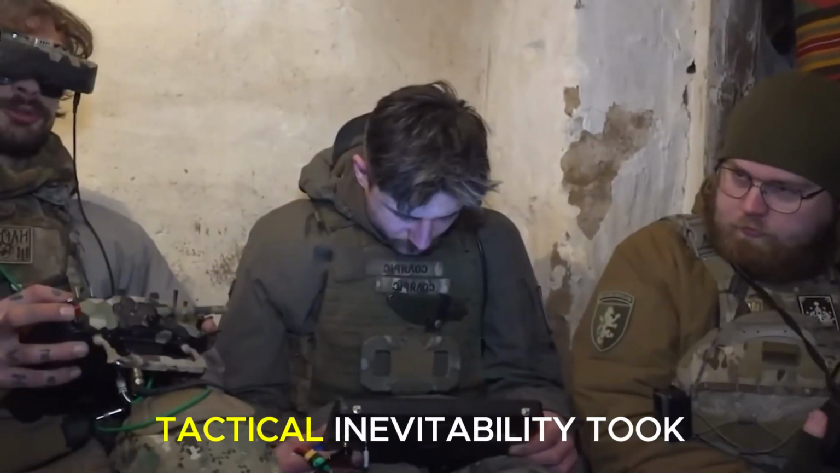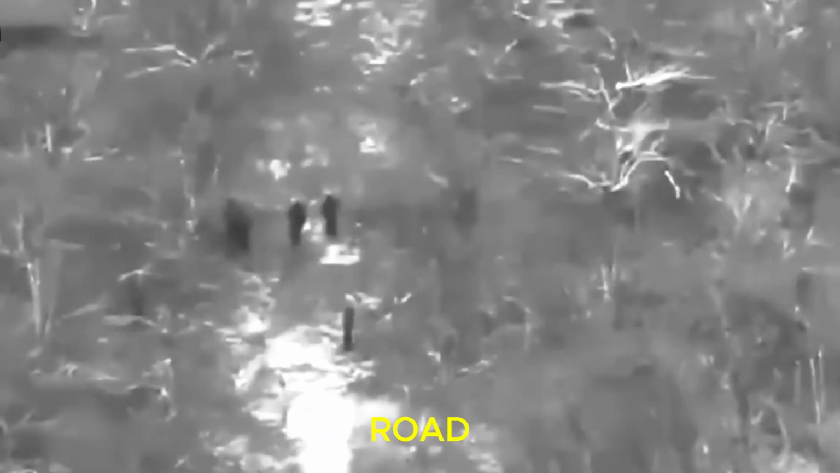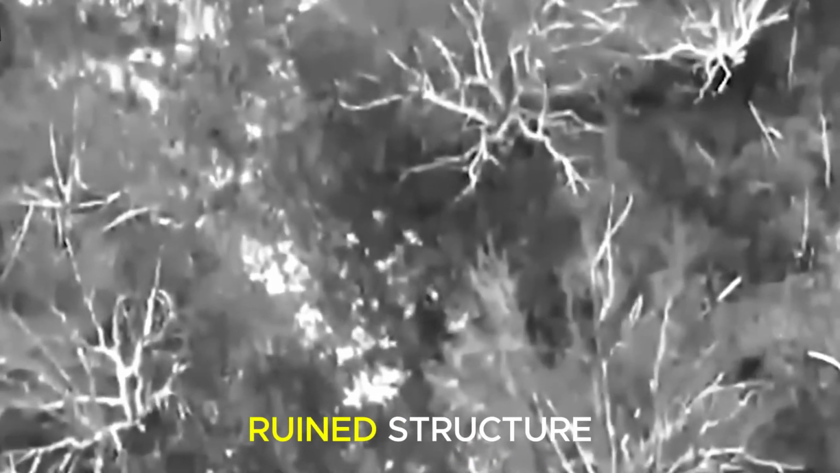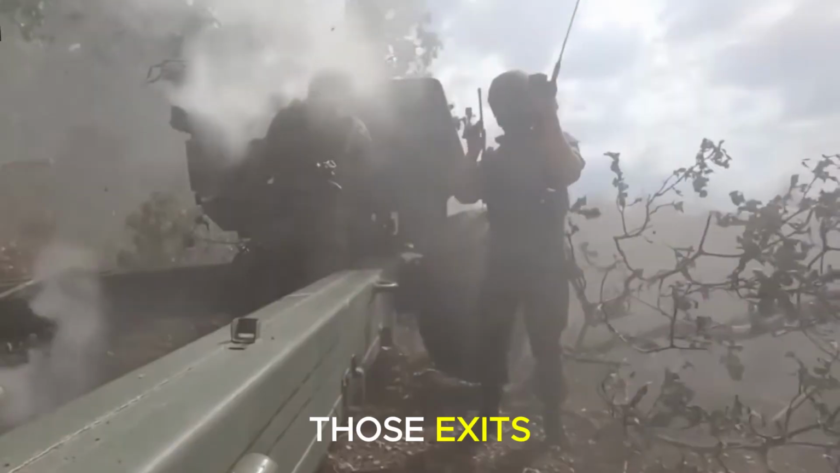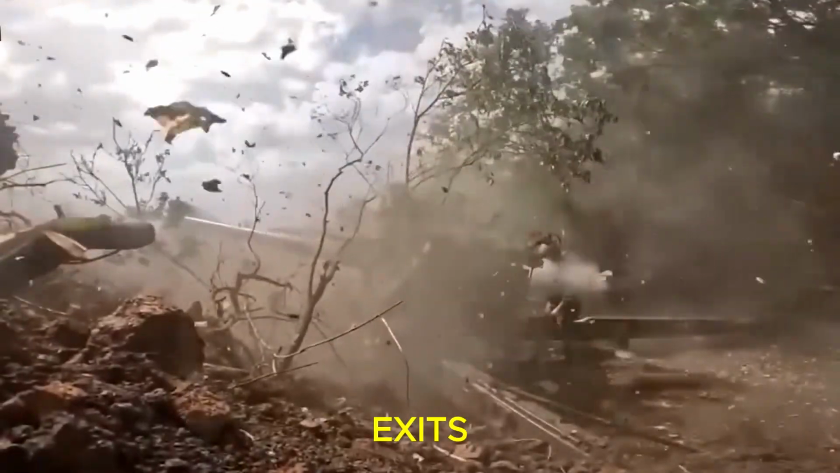This is where tactical inevitability took over. An infantry column moving at 4 kilometers per hour on an open road requires at least 2 minutes to reach cover, whether a tree-lined ditch or ruined structure. But our artillery had already sealed those exits. The shells were not targeting the men, they targeted the exits. Every impact landing 60 to 80 meters off-road was not a miss. It was a tactical wall.